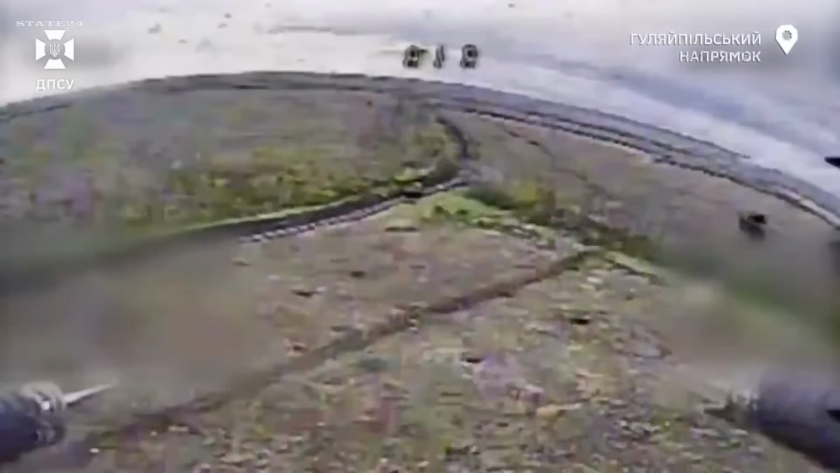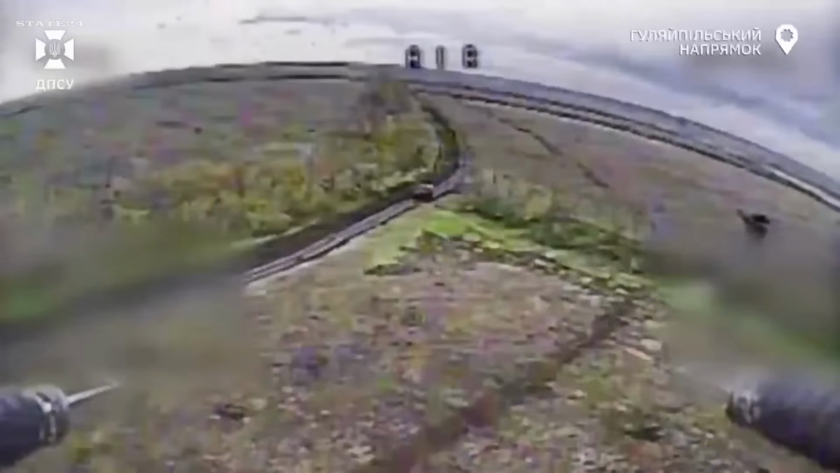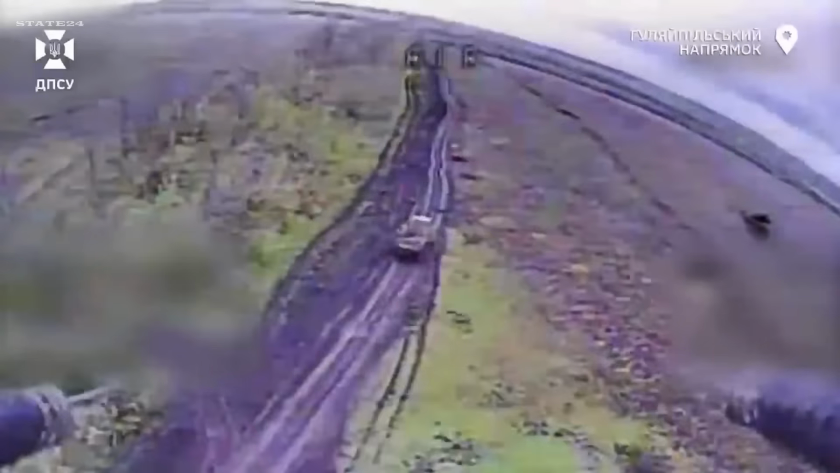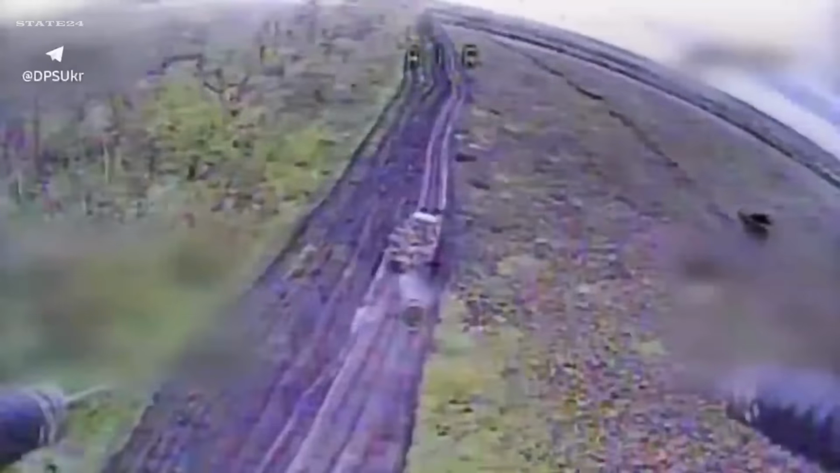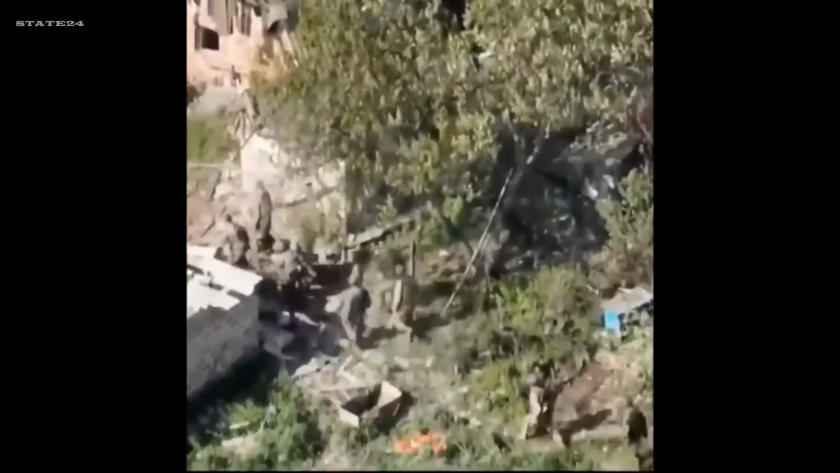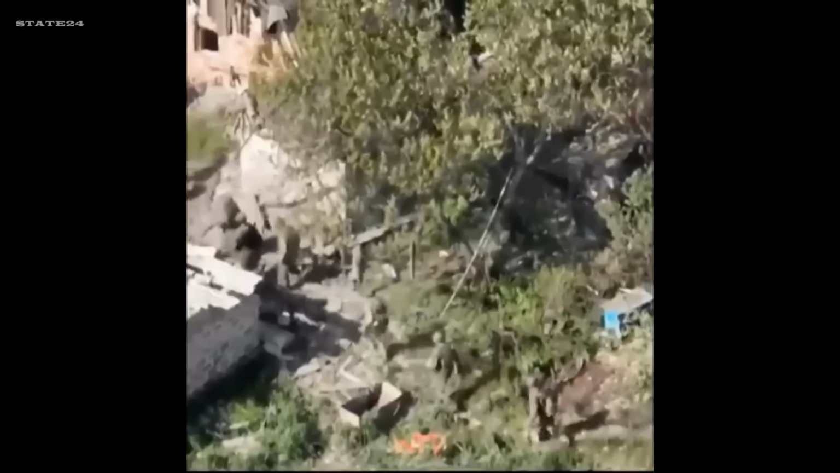One drone, a truck full of soldiers. A Phoenix unit pilot operating in the Huliaipole direction spotted the moving vehicle and acted immediately. There was no hesitation, and no second strike was needed. The truck, carrying 11 soldiers, became the drone's target. This footage is proof of just how great a threat the drones on the front lines pose.